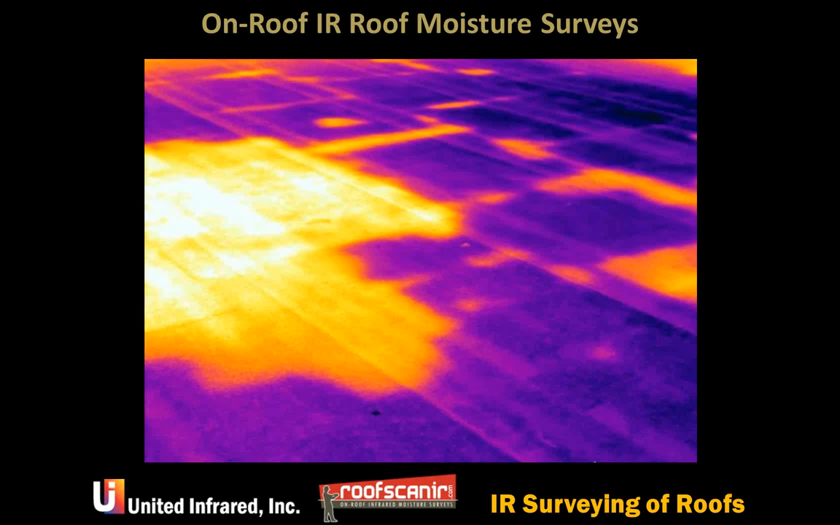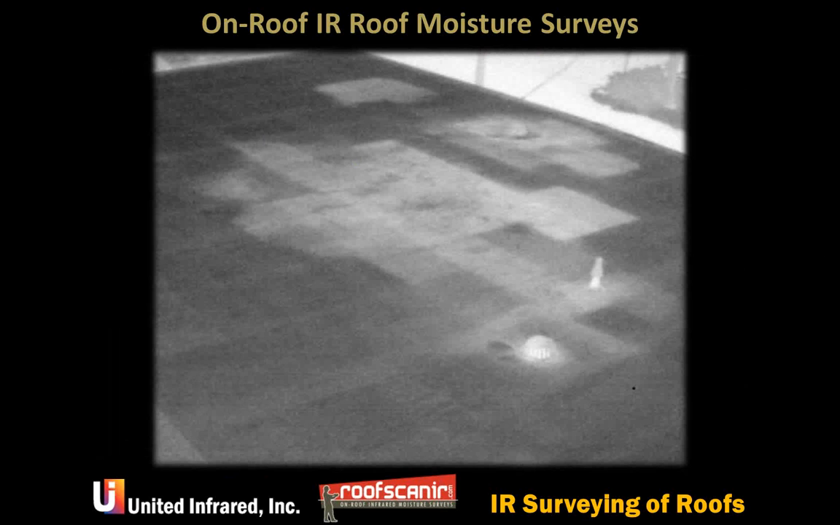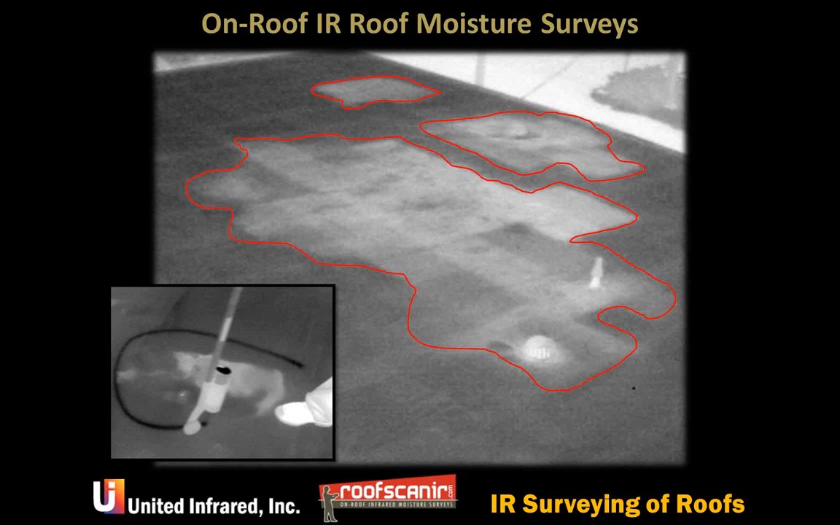With on-roof surveying, you're standing on the roof at roof level, five or six feet tall. The camera's at your eye, and you're looking across the roof to find places that are wet. The way that we do it is we mark those areas with paint in the manner that I'm showing here on the outer edges of them, so that they can be surgically removed and replaced. And we just use a standard marking paint that doesn't damage the roof, of course.